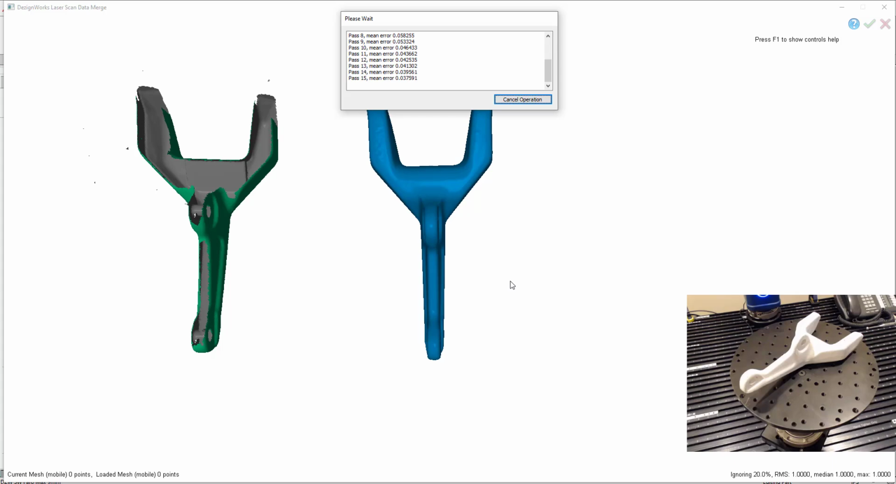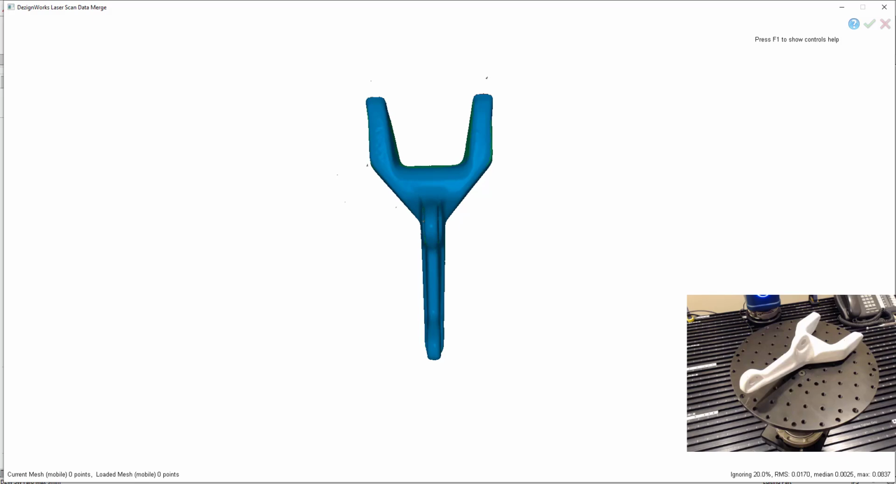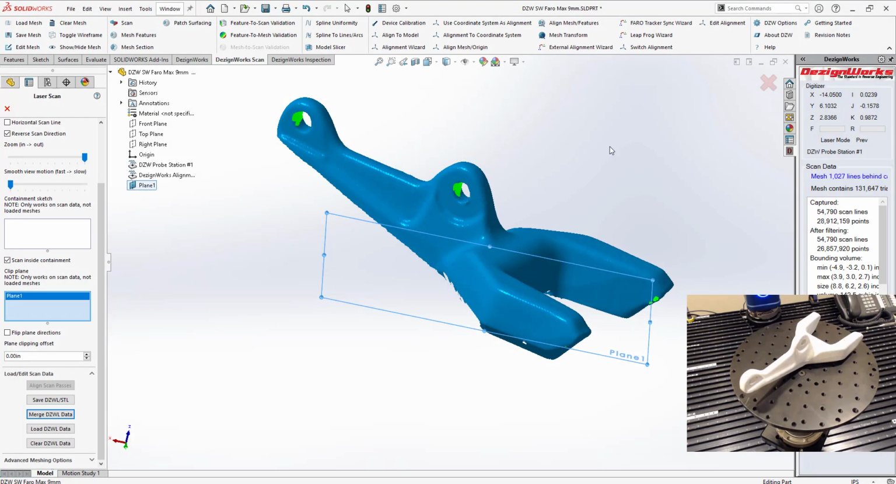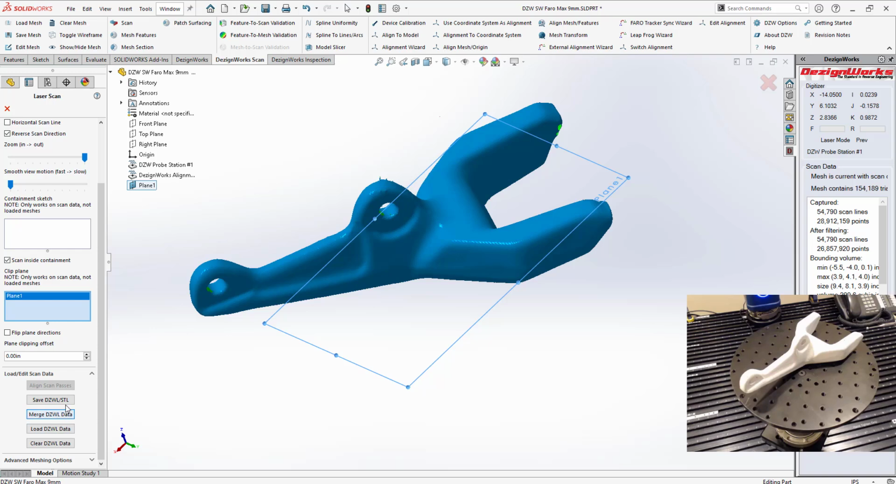DezignWorks is very fast and efficient, and you can see real time how easy it is to use. You'll get a little notification on the side here, so it tells you what it's ignoring. It automatically will ignore about, in this case it says there's 20% of it that are what we call outliers, and then down here it's going to merge it all together. Then 2 and 3,000. So let's say build it. So there's your merged mesh. How great it is, and then you can save it.